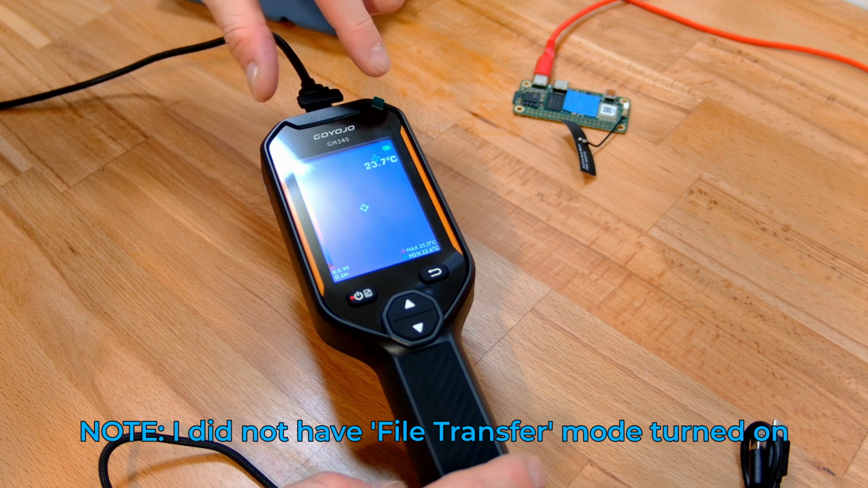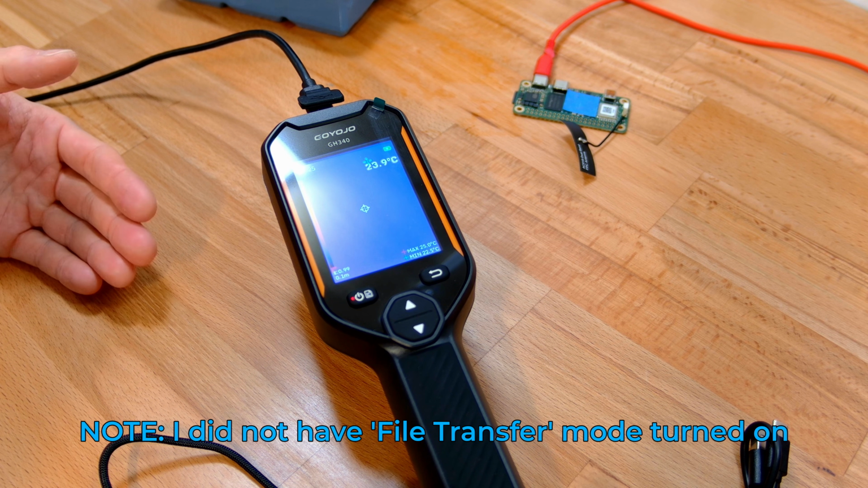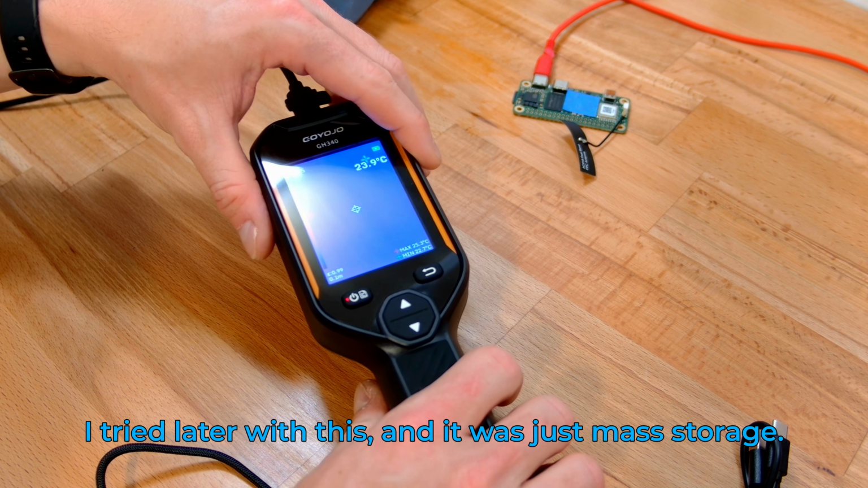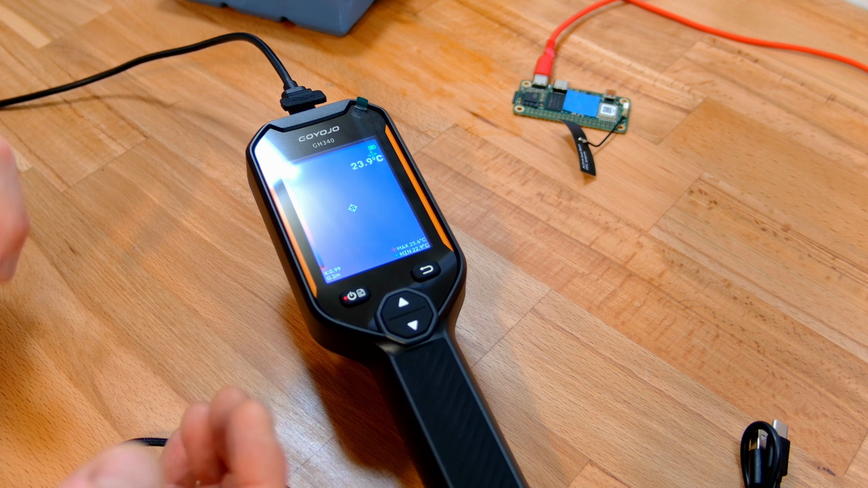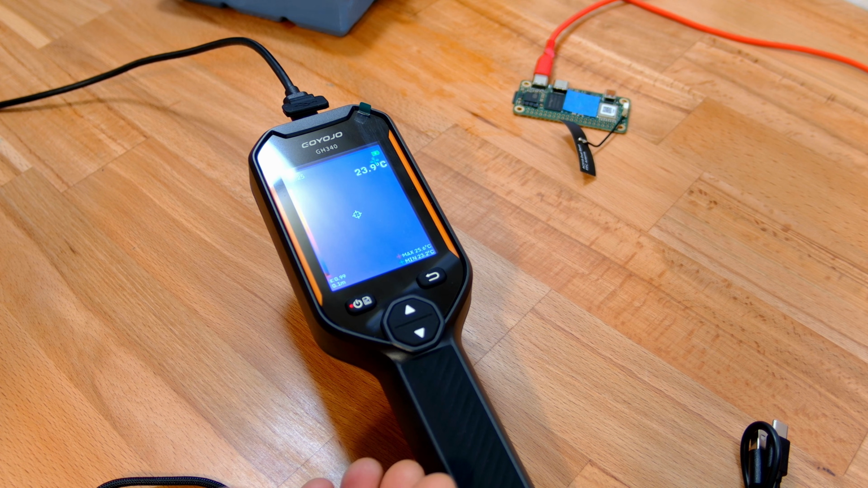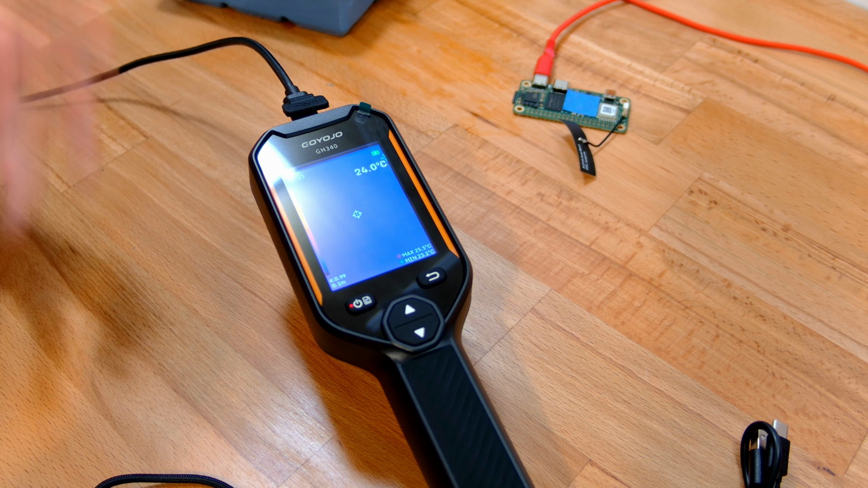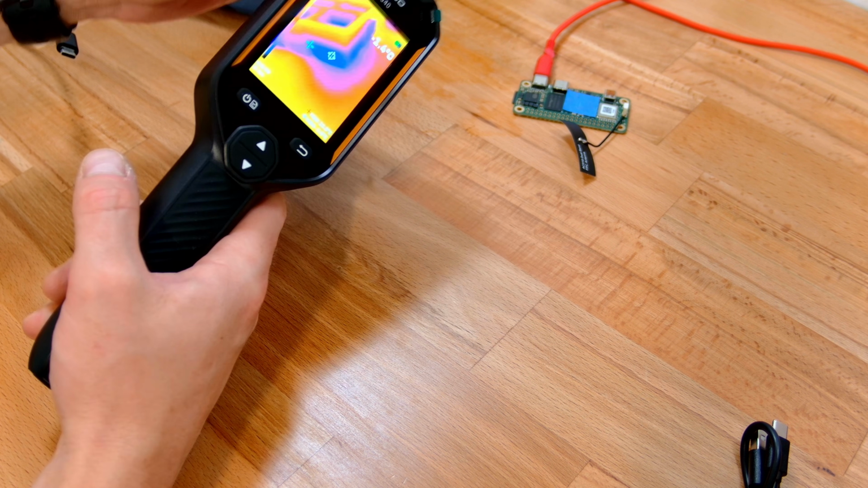So I plugged it in and there is a little charge icon up there now, but it didn't detect anything on the computer. So there's no data connectivity through this. So far though, I quite like that. It's probably going to be more handy if you just need to walk around and snap stuff with a dedicated tool that you can hang off your belt or something, as opposed to more specific use cases where you want to plug it into your phone and do something a bit more niche. I guess this is more of an everyday use tool.